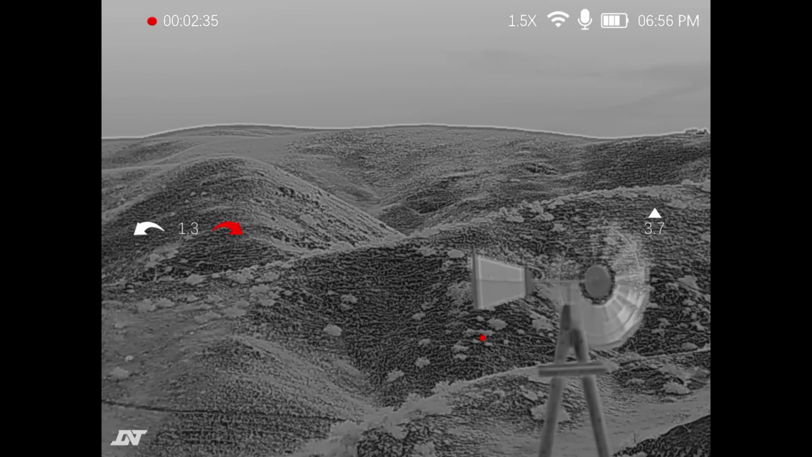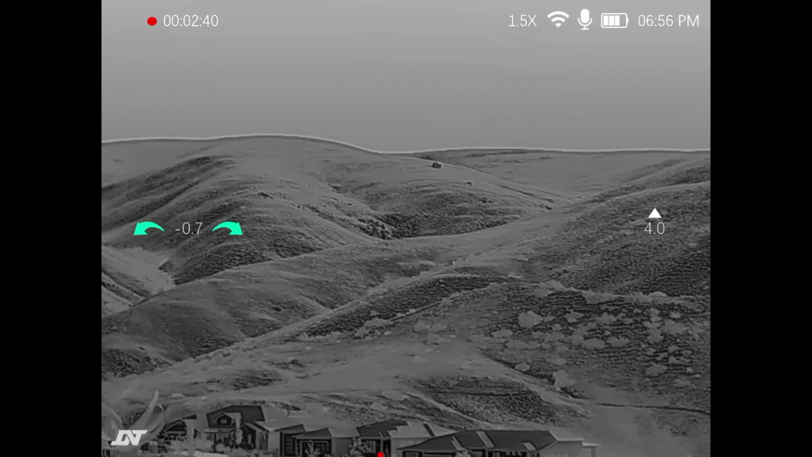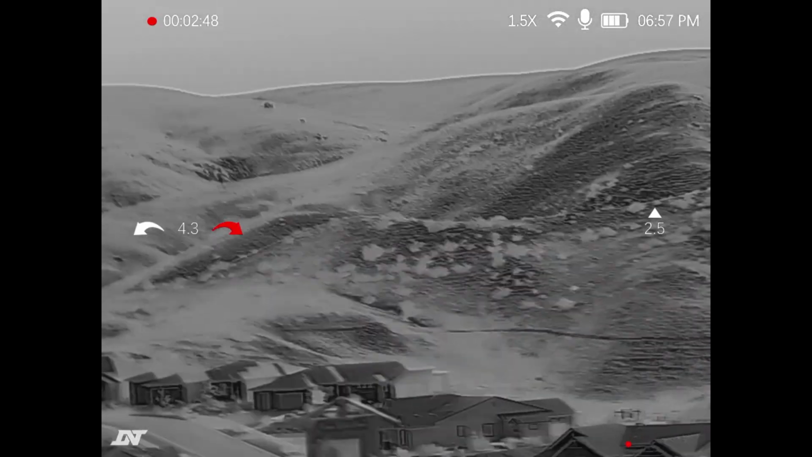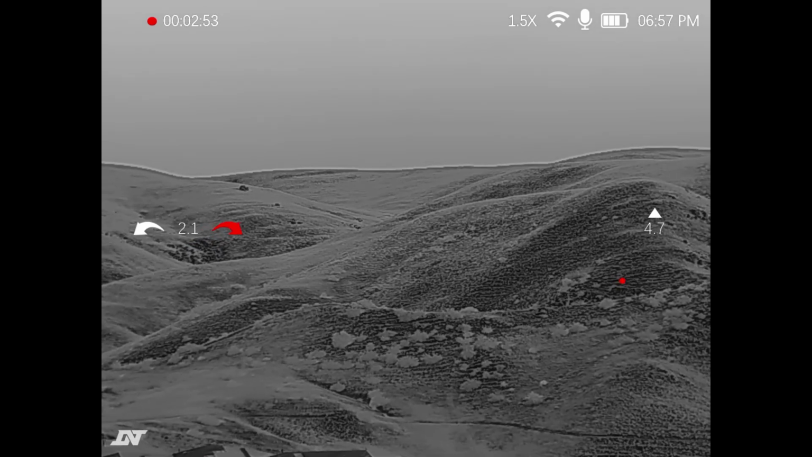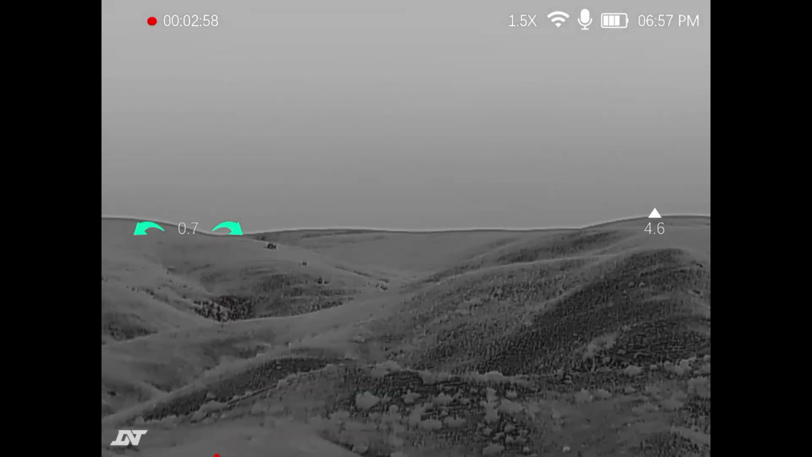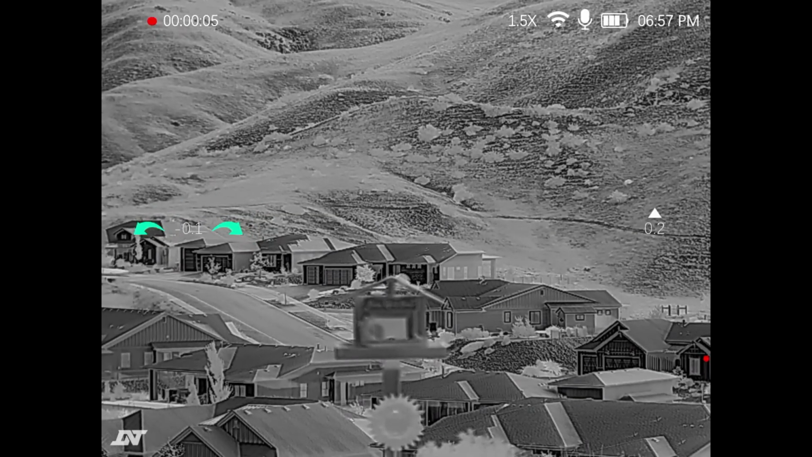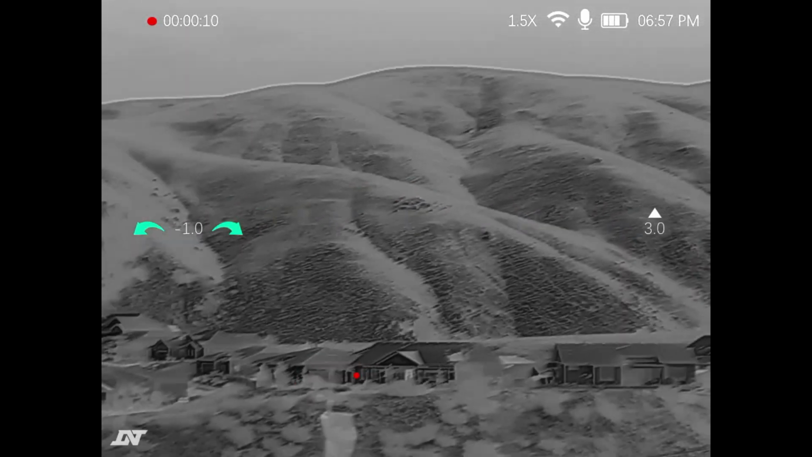So, and again, this one does not have a digital day-night. It is just thermal and no laser rangefinder. You can see on the left the little turquoise arrows that tells you how far left or how far right you are. I do have the reticle turned off right now because I was just using this more as a monocular. And then on the right side of the screen shows the angle. So obviously the higher you go up in the stack, if you get that to 0, it is pretty much level. But that's it. Not a whole lot to talk about on this one.